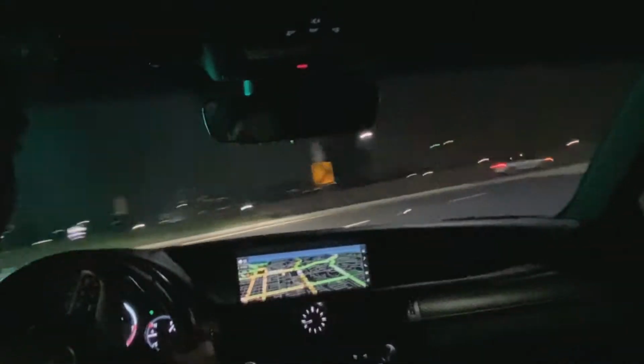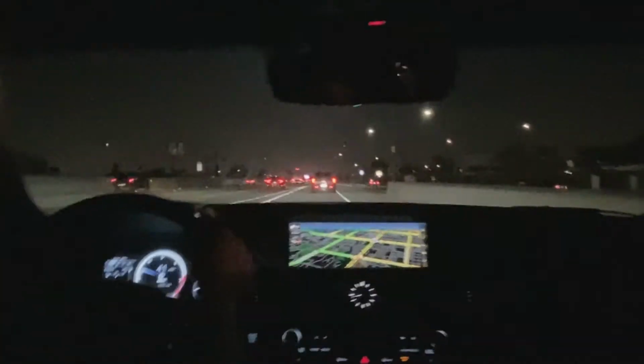So I'm not sure how good the exhaust is being captured on the clip, but on my end it sounds really good. And yeah, no, this GS could definitely take corners really well.